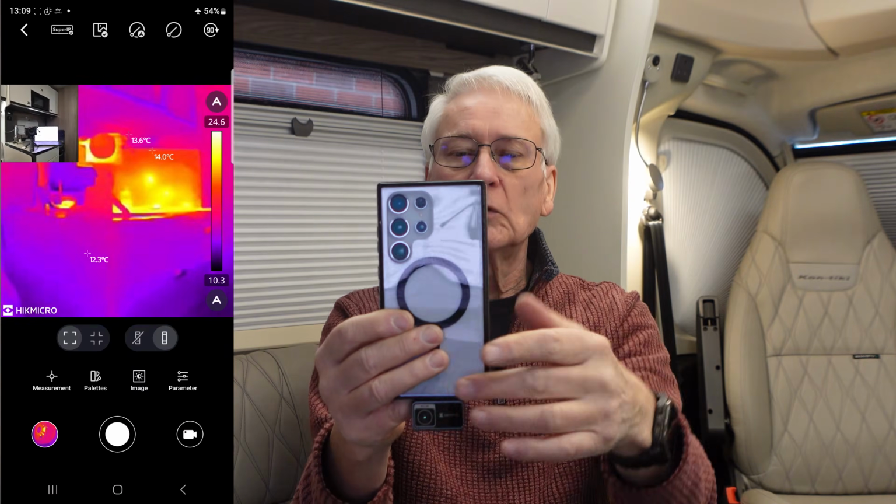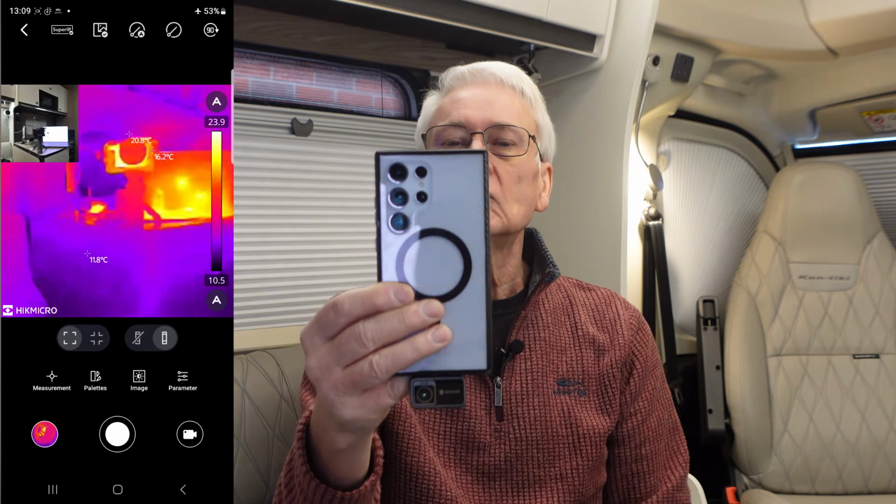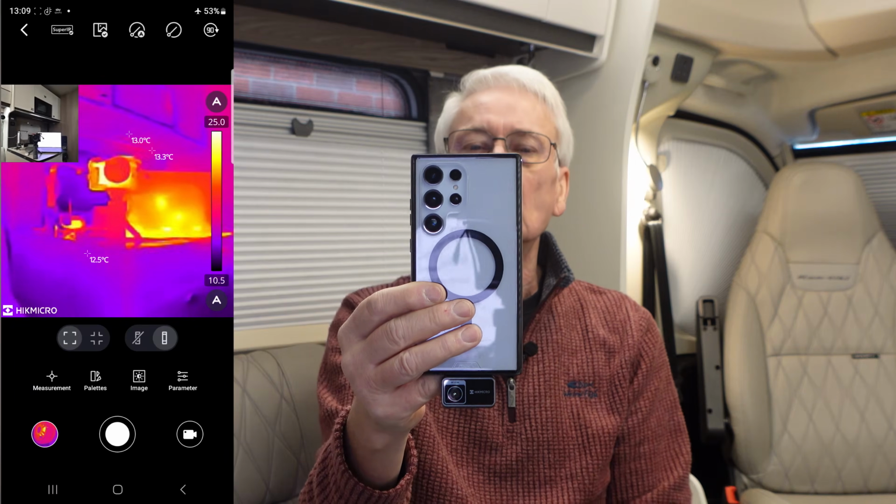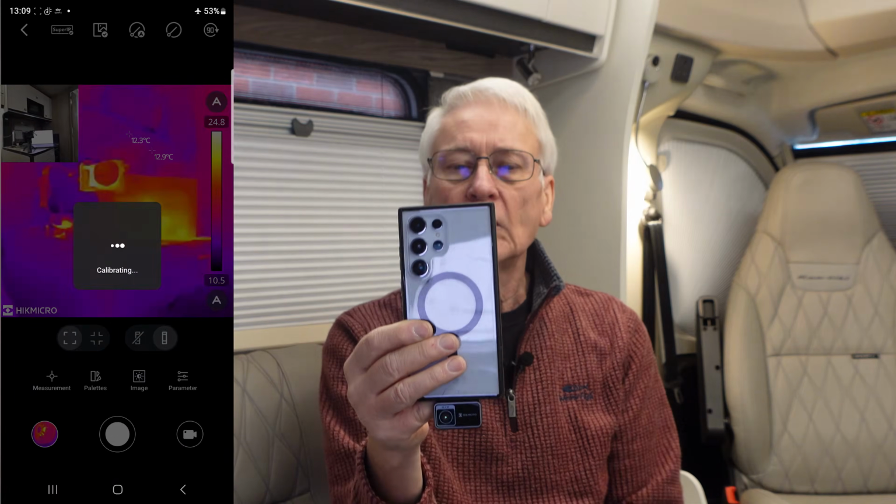So that's the camera. Where is it? Lost where we are. Oh, it's up there. So yeah, it's using the phone's camera there. It's quite useful for knowing what you're looking at. Sometimes it's not clear what you're looking at there.